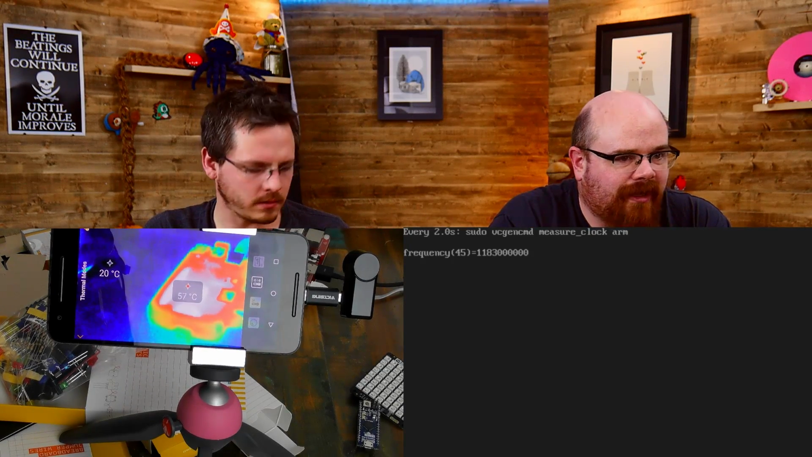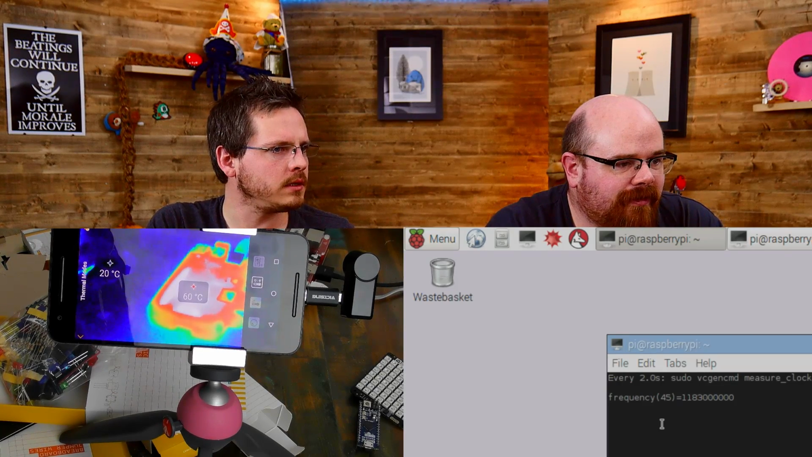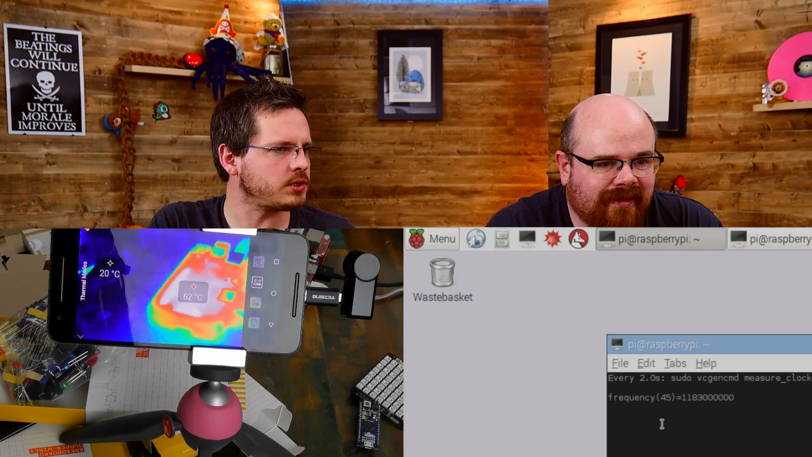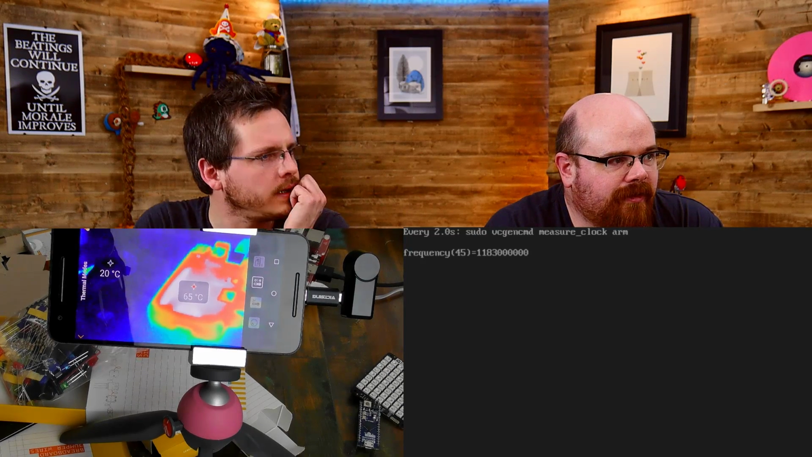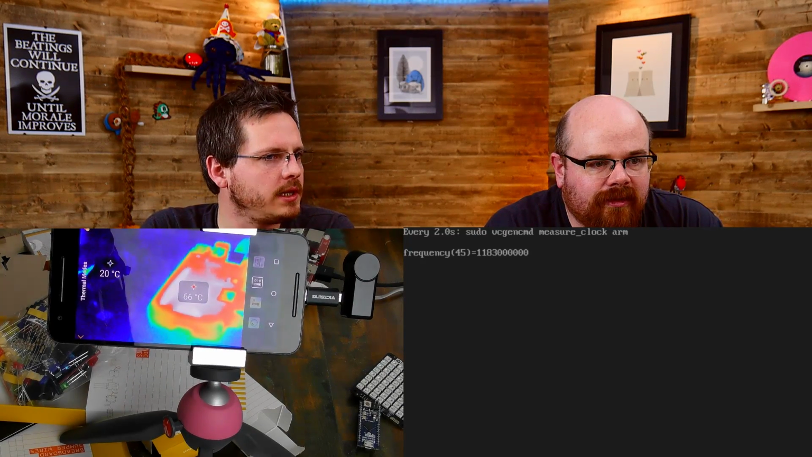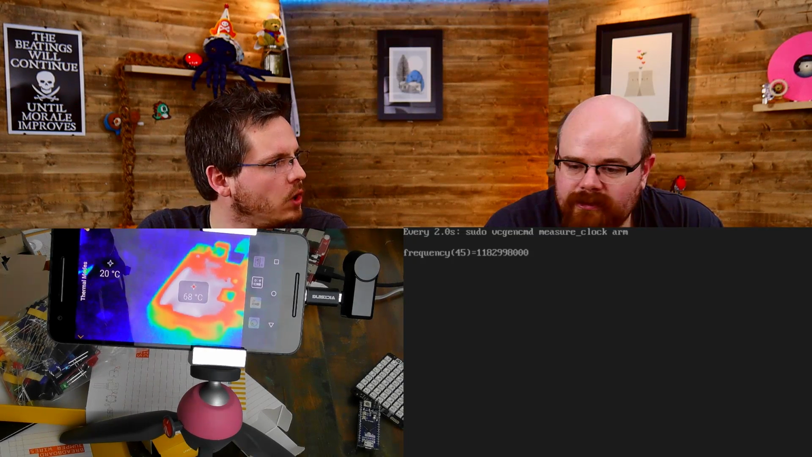Yeah. I think we've just frozen the Pi by hitting something wrong there. No, it's still running. Really? Fine. Yeah. I think it's just stopped. Wow. Okay. So if I can break out of that and run it again. Okay. It will warm up, and ultimately that will likely get to the same situation. It's just that the heatsink is giving you more headroom, basically.